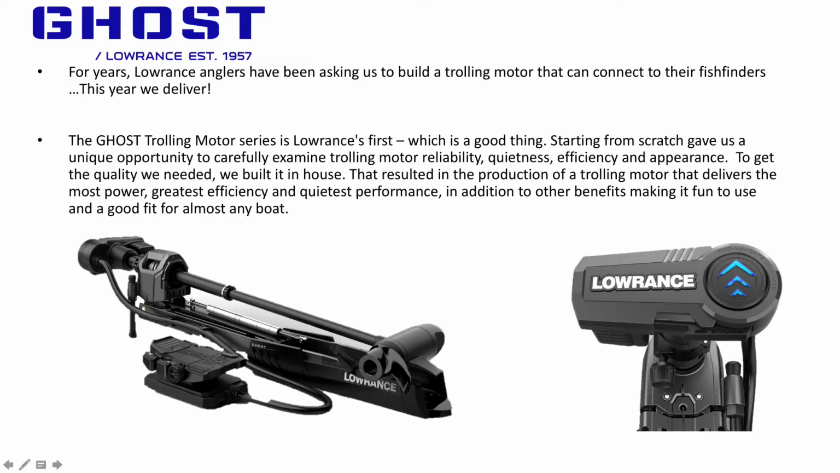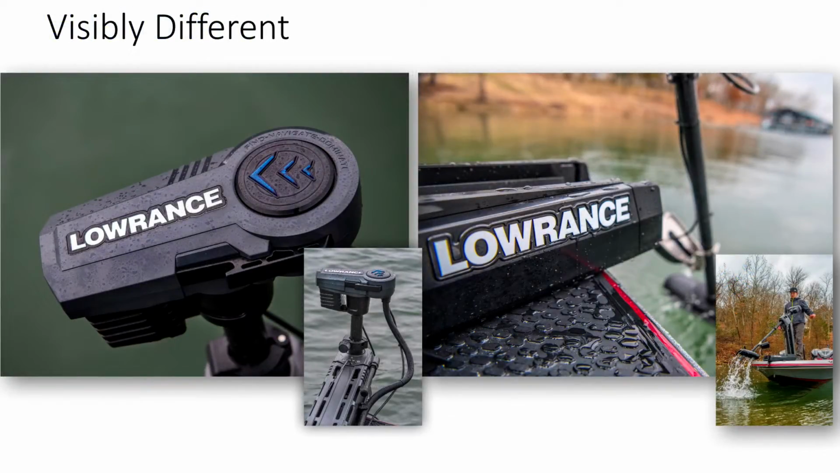Guys, this motor is absolutely incredible. I've been watching videos this afternoon, and I can tell you it is just second to none. The time and effort that has gone into this motor is unbelievable. Let's just run through it quickly. This is the information that I received from Lawrence today.